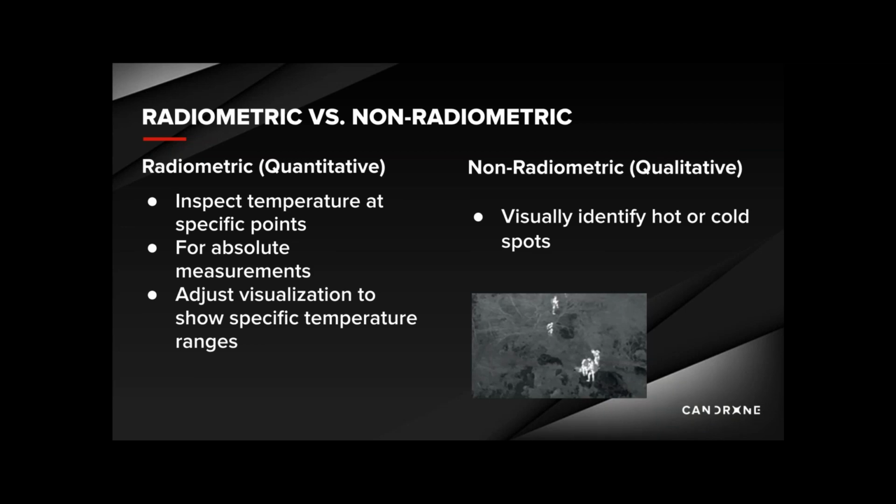This is more appropriate for qualitative purposes, like visualizing the difference between the target and the surrounding areas, and would be suitable for situations like search and rescue or firefighting, where you want to visually identify hotspots that could indicate a person in contrast to their surroundings.